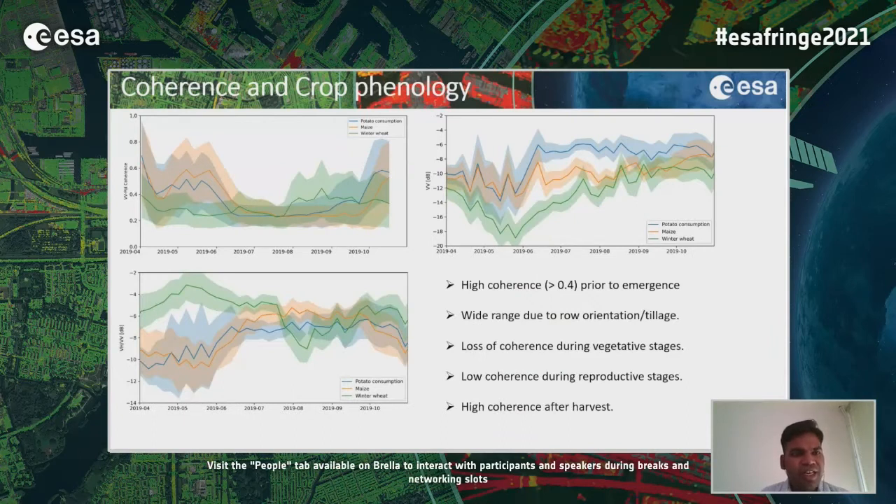And then the last result, that is monitoring the crop phenology with the coherence. We can clearly see from the first plot a high coherence prior to the emergence and a very high standard deviation due to the management activities or the row orientation of the field. Then this coherence reduces in the vegetative and reproductive stages, and then again the coherence value increases after the harvest. And we can relate this interferometric coherence with the cross-pole ratio as shown here, and somewhat to the VV